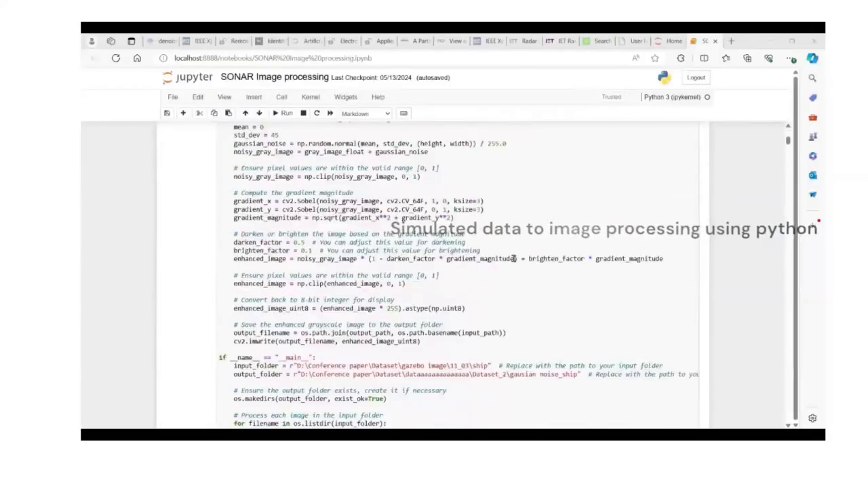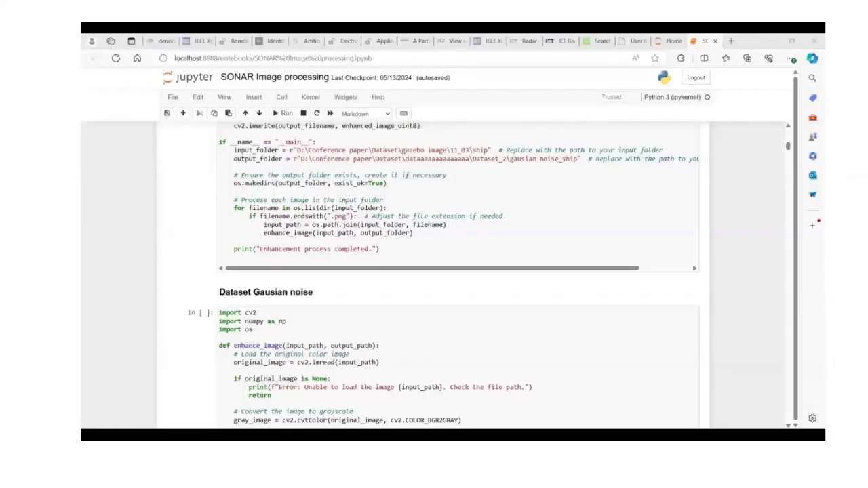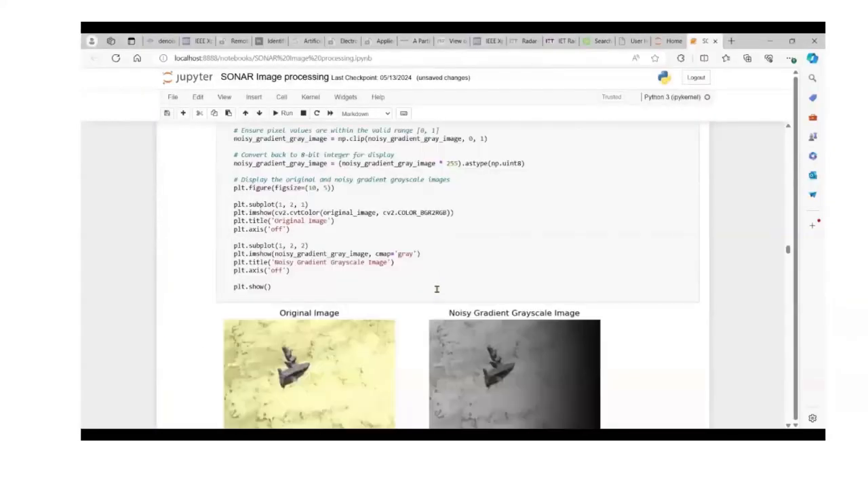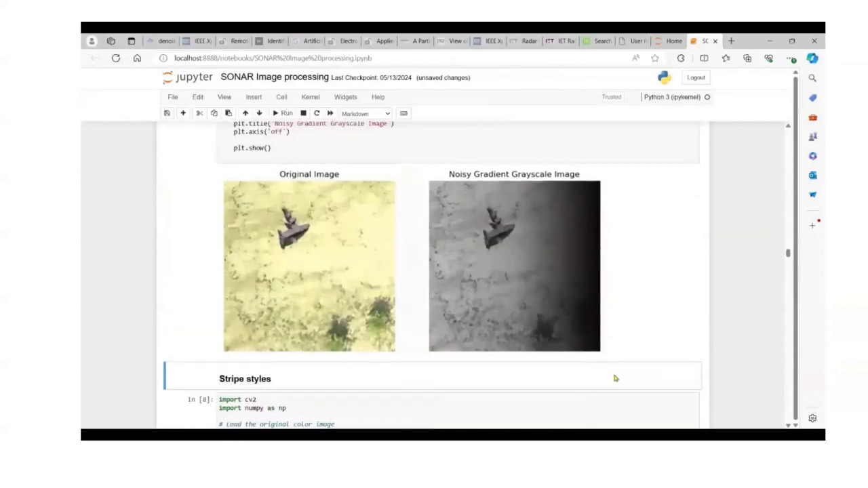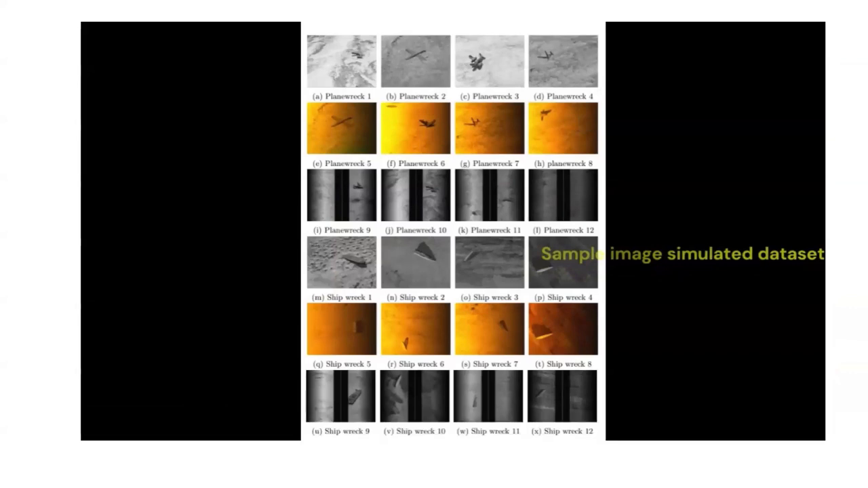Once the images are collected, next we go to the computational imaging techniques. These are the sample images of our dataset. So this is all about the first objective of our project. Any questions?